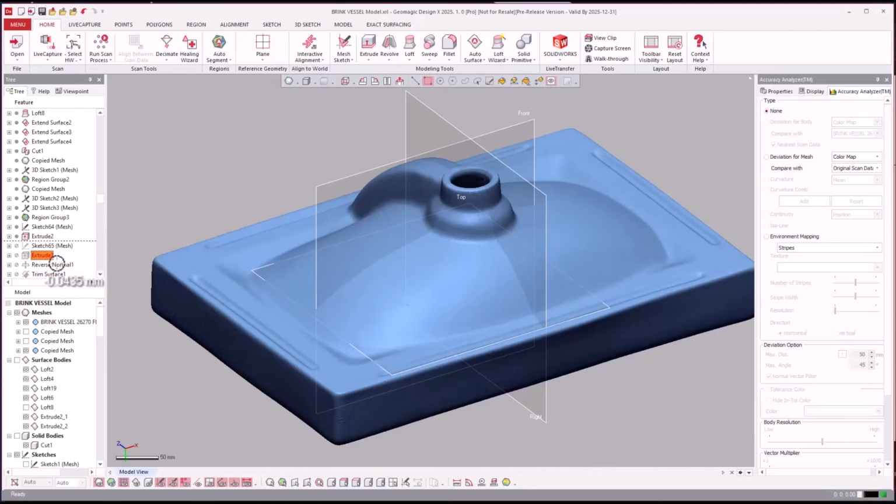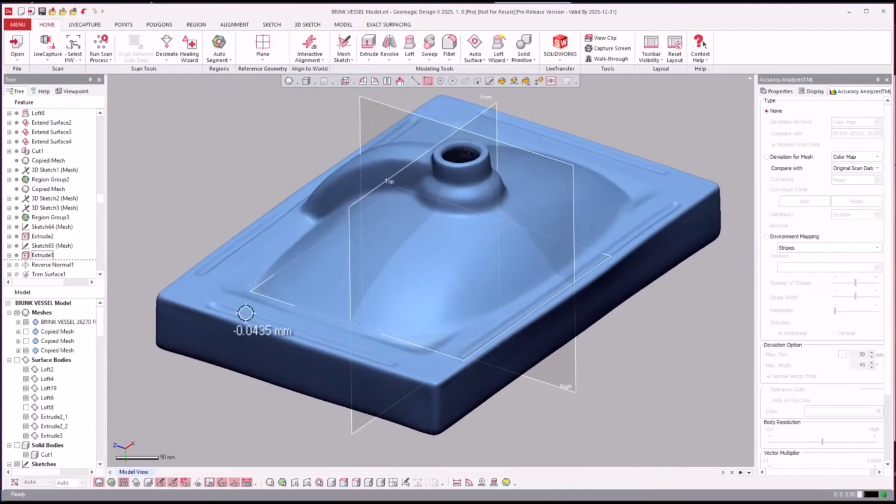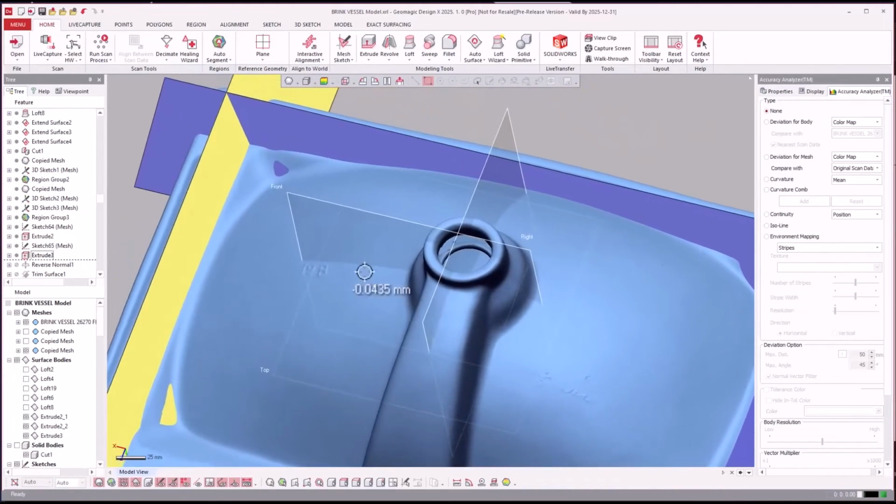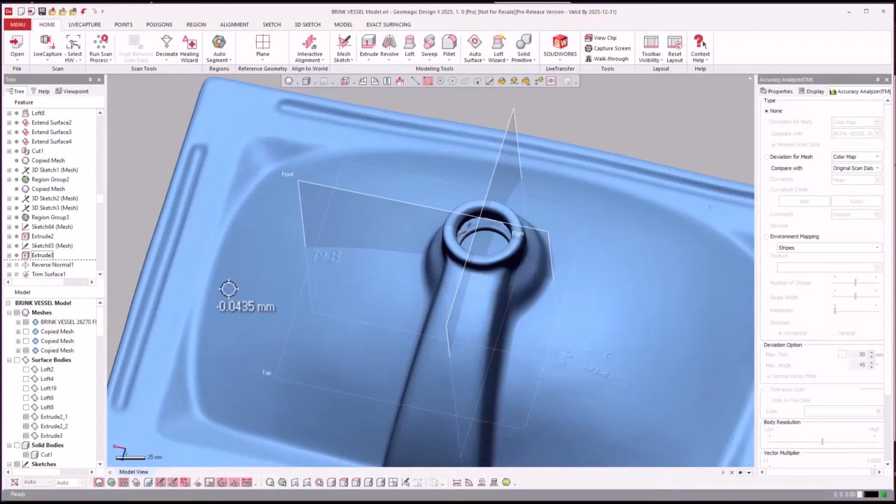So now we'll go ahead and jump forward, and here we'll turn on that surface. So we'll go ahead and hide these other four. What we did is, you see how it has that chamfer in here, this chamfer all the way around the inside.